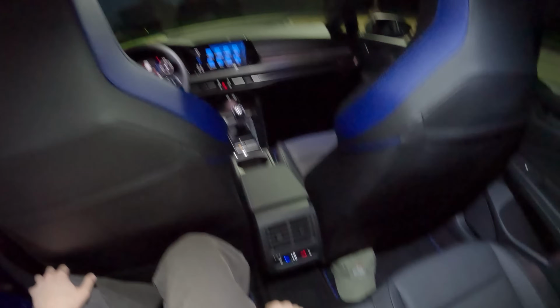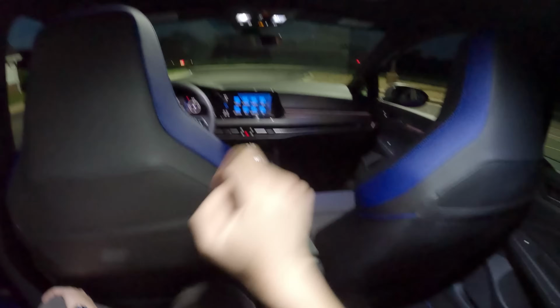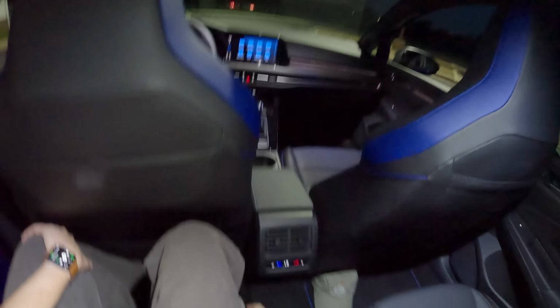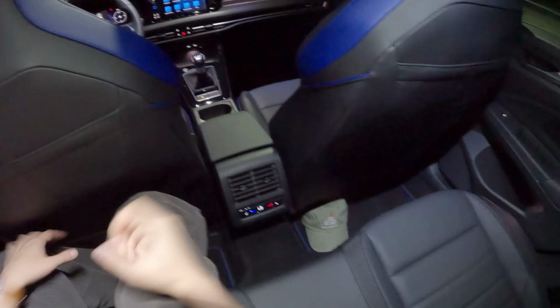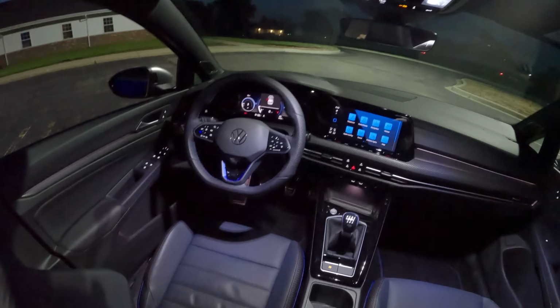The funniest thing about this car is that the climate control up front does not light up at night, but the climate control in the back does. So do what you want with that information, but that is the way of the Mark 8 Volkswagen Golf.